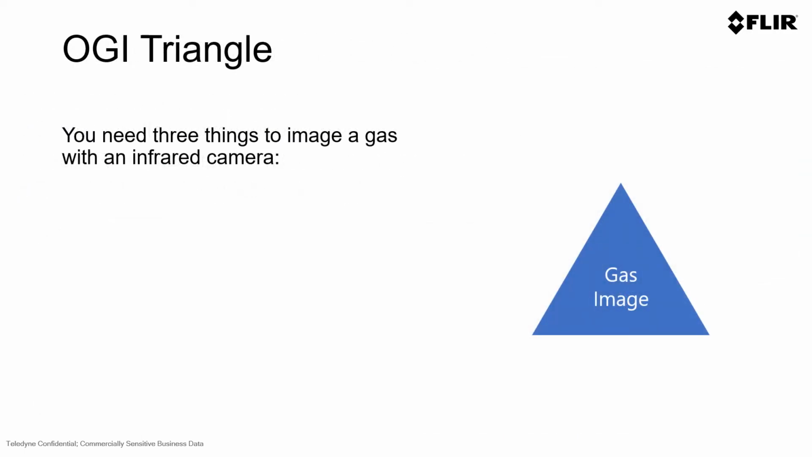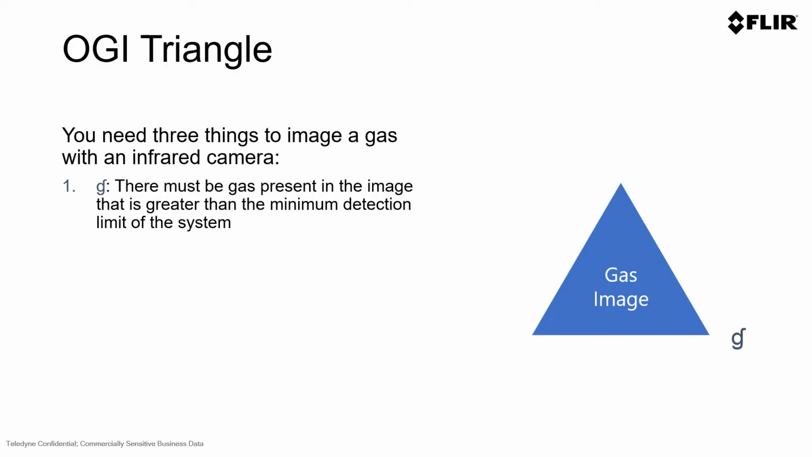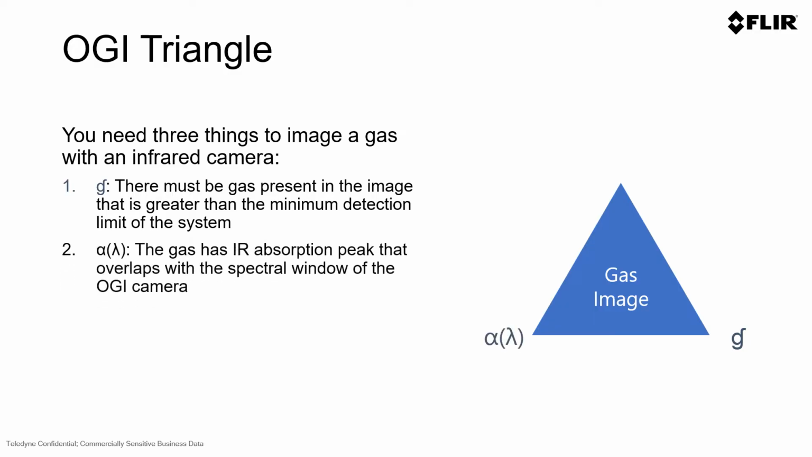As we talk about QOGI, you need to understand the optical gas imaging triangle. In general, there are 3 things that need to be present in order for an optical gas imaging camera to see an emission as well as quantify that emission. First, very simply put, there needs to be gas in the field of view or in the screen. If there's no gas present, you can't detect it and you can't quantify it. Next, the camera of interest needs to be engineered in such a way that it can visualize that gas. So that gas must be able to absorb energy within the filtered wavelength of the optical gas imaging camera.